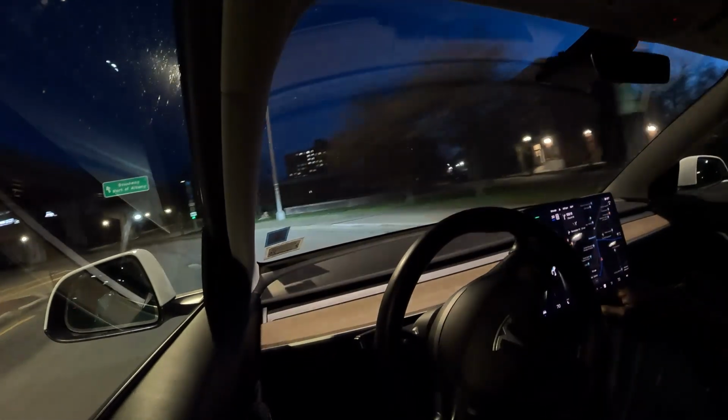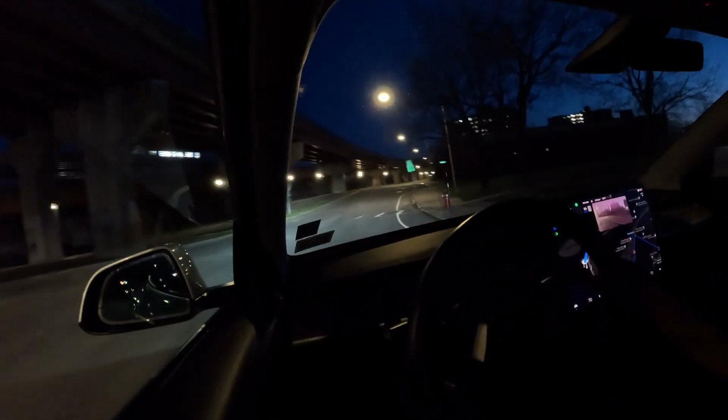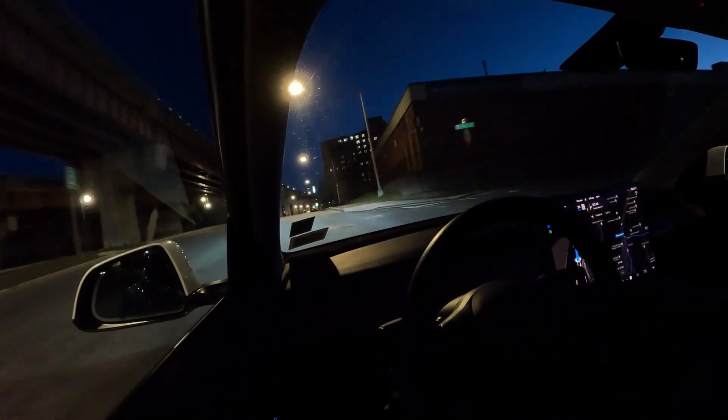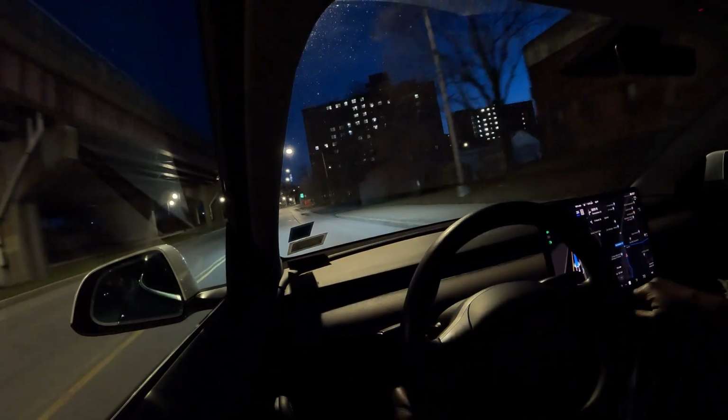Right turn right here. Hit all the potholes. Make a right turn up here again.